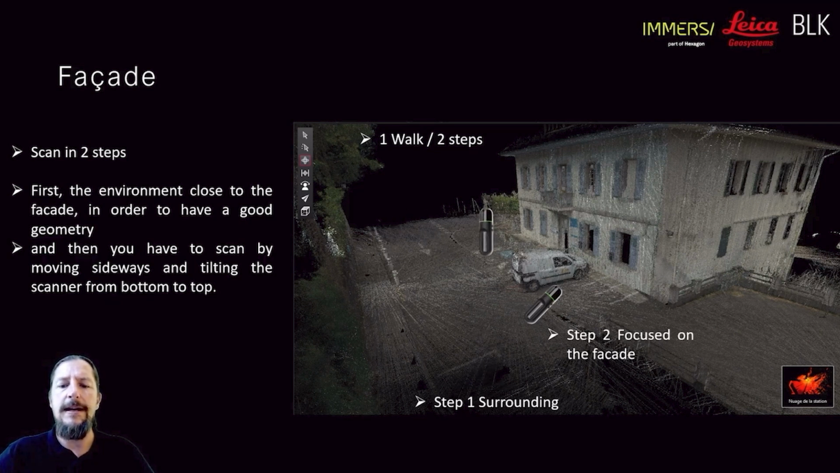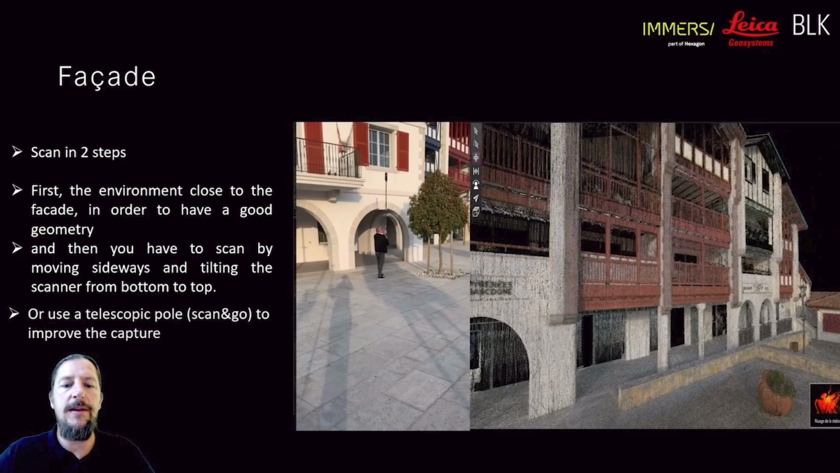The facades, walking around an area, maybe break it down in two, so capture as much as you can walking around, and then the next one just going up and down that facade with the scanner to try and capture as much as you can from that facade. Or you can use a very long pole. We've got poles for hire as well with the system, as well as the light rig. It comes with a lot of accessories that you can get. Get in touch with me if you want to know how to do that. And you can actually walk with that on a pole and really capture some really good data, as you can see on the right hand side there.